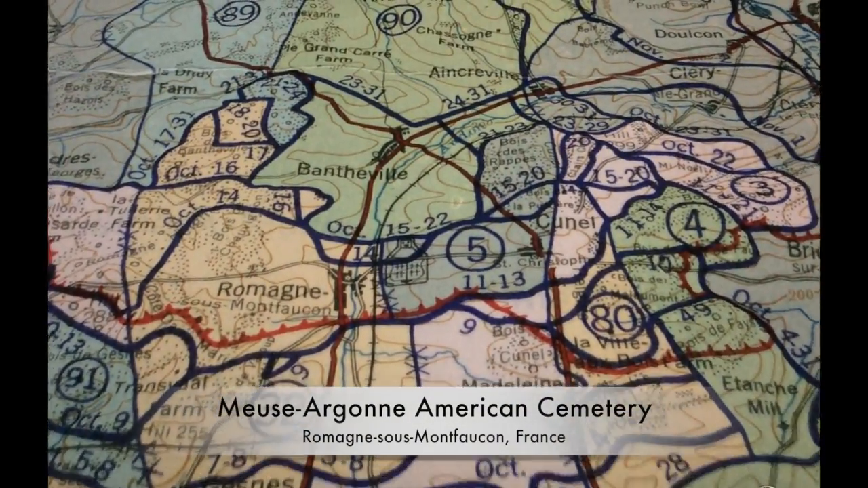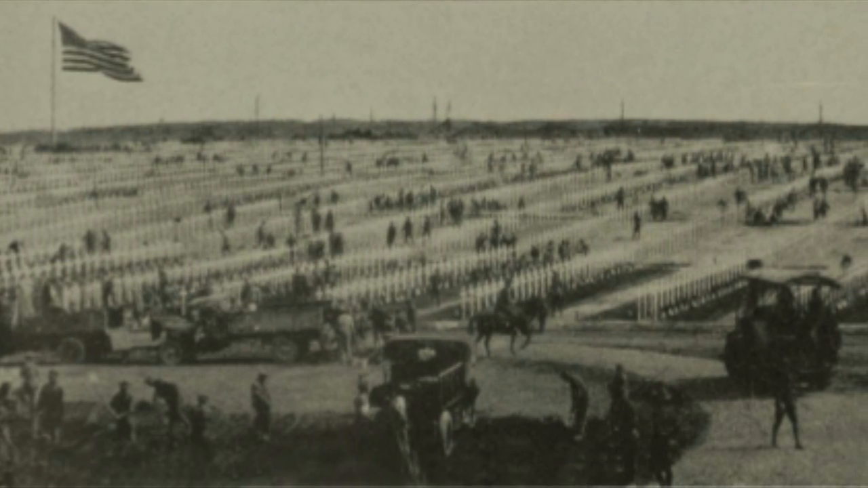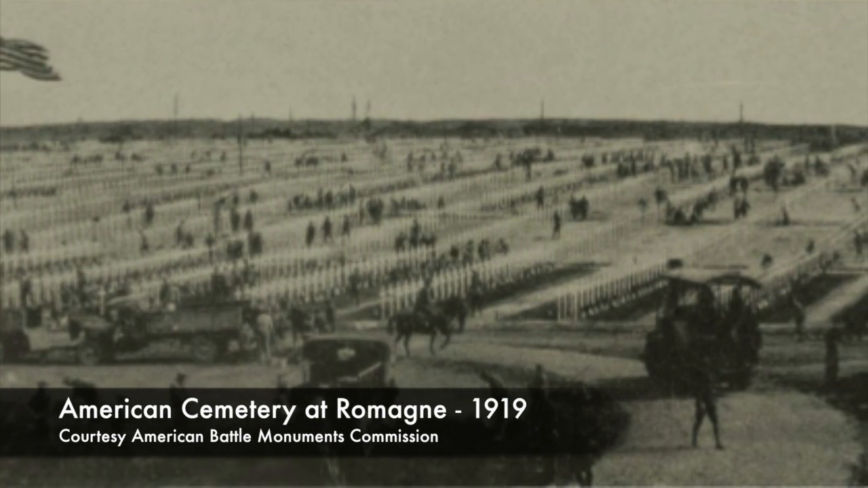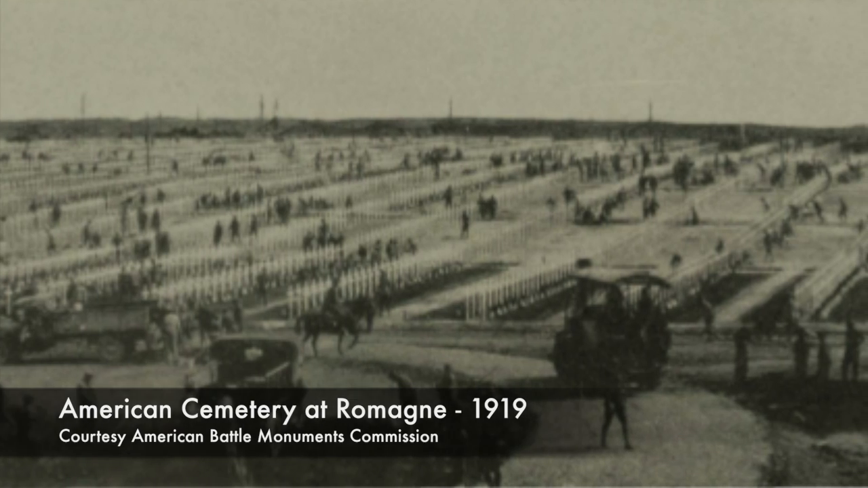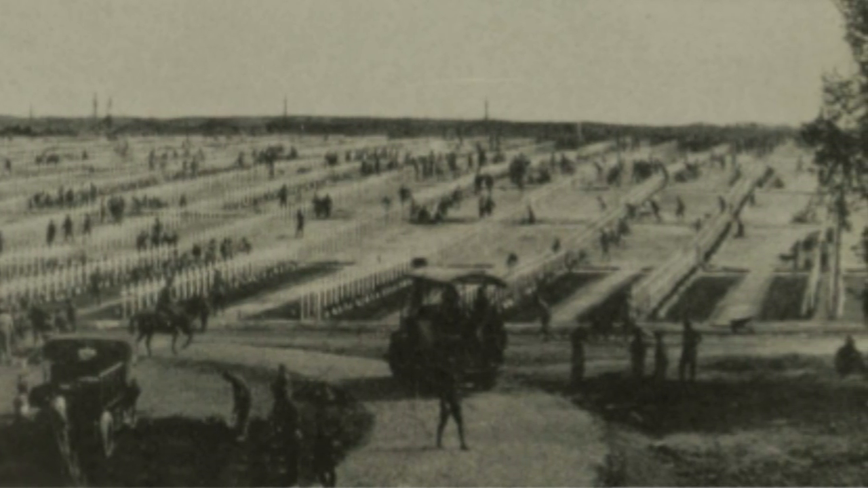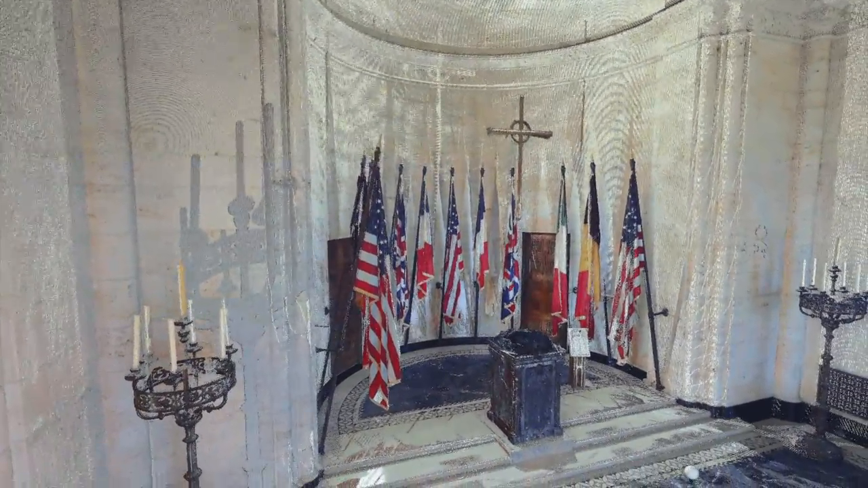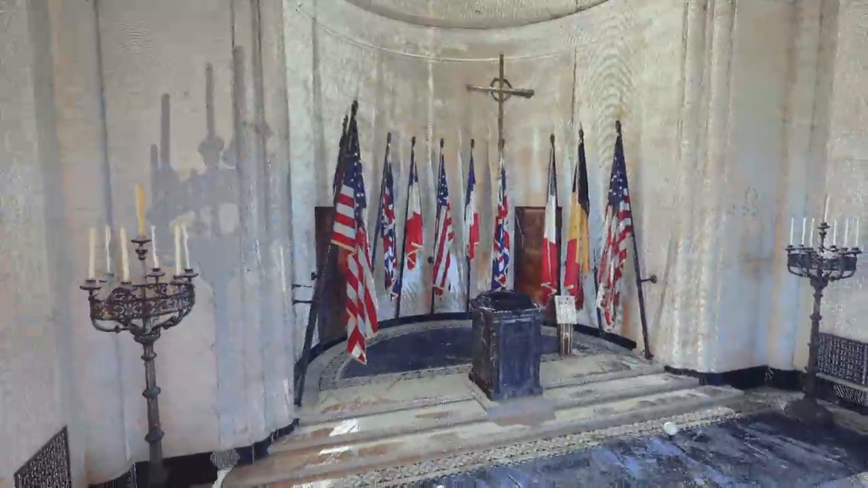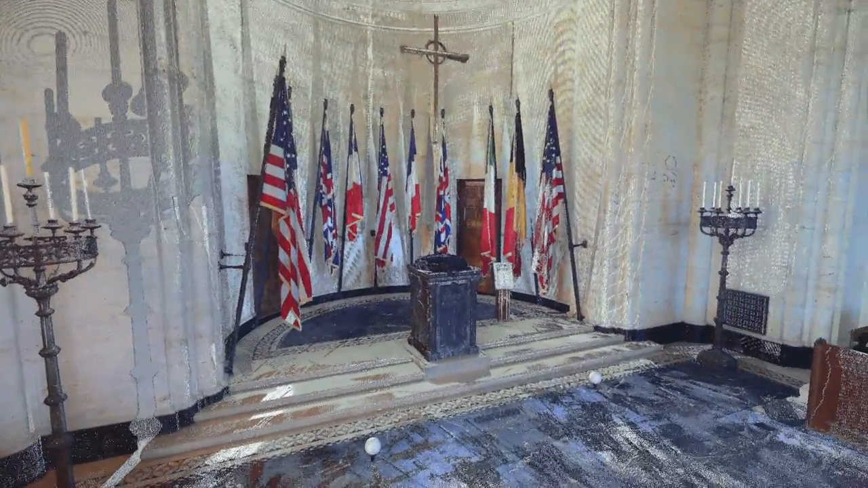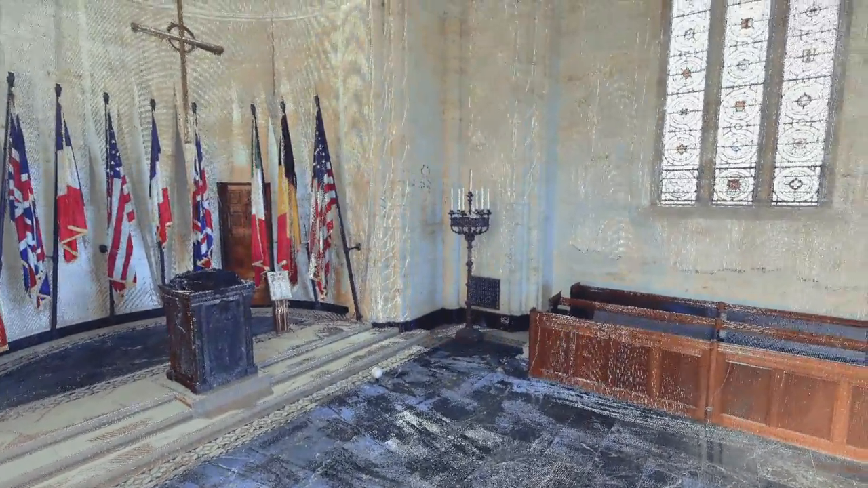The chapel and Meuse-Argonne Cemetery were established at this location because this was the site of over 21,000 temporary burials of the over 26,000 American dead from the Meuse-Argonne campaign. It is at the heart or center of one of the largest battles in American history, a battle that encompassed over 400 square miles with 47 days of continuous combat.